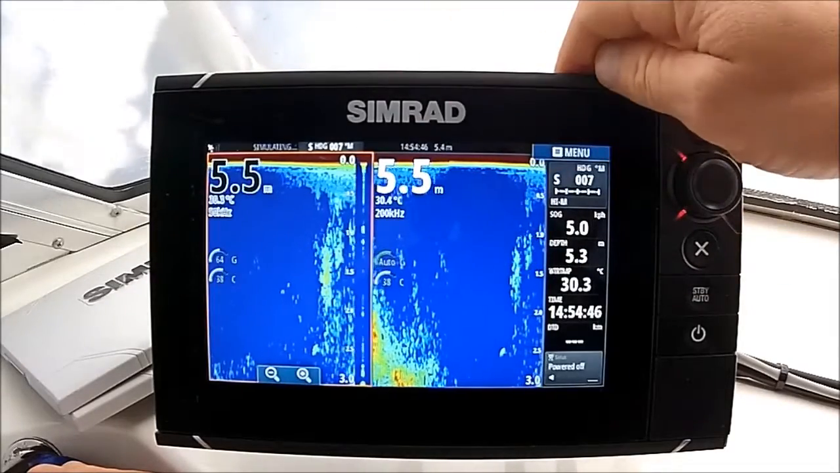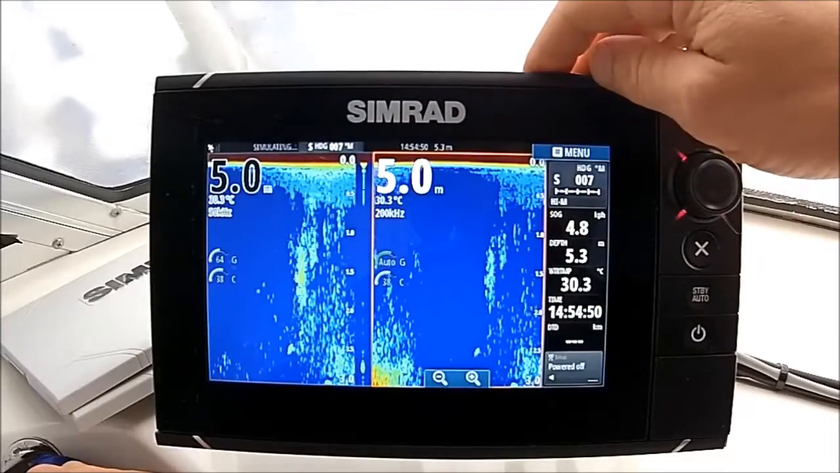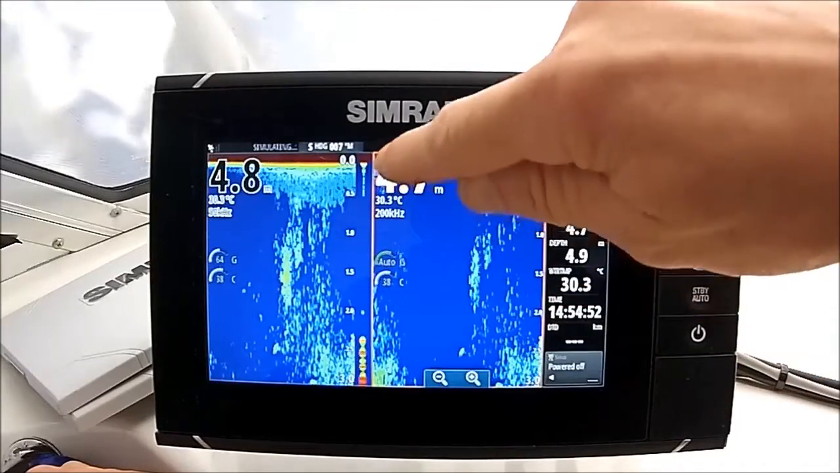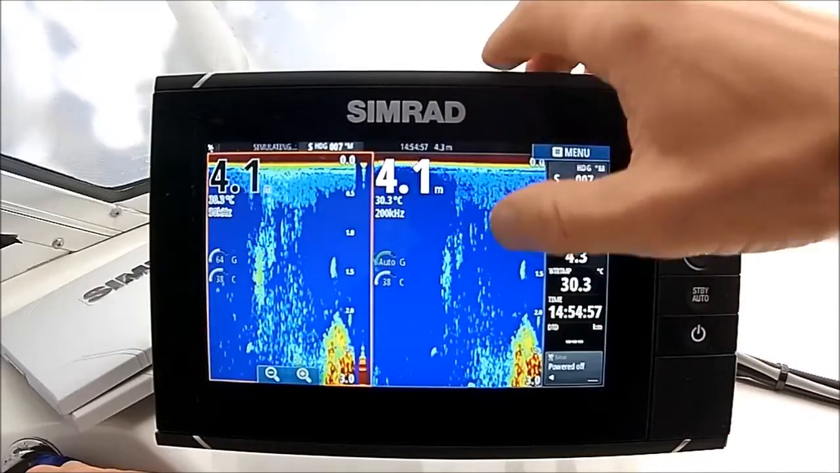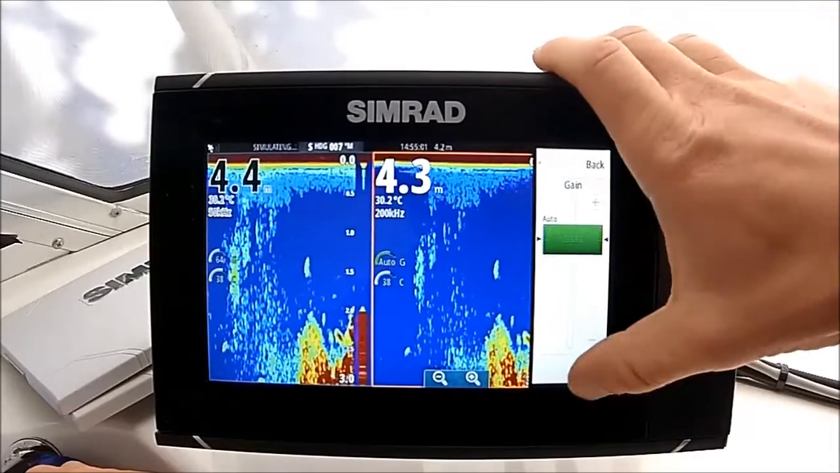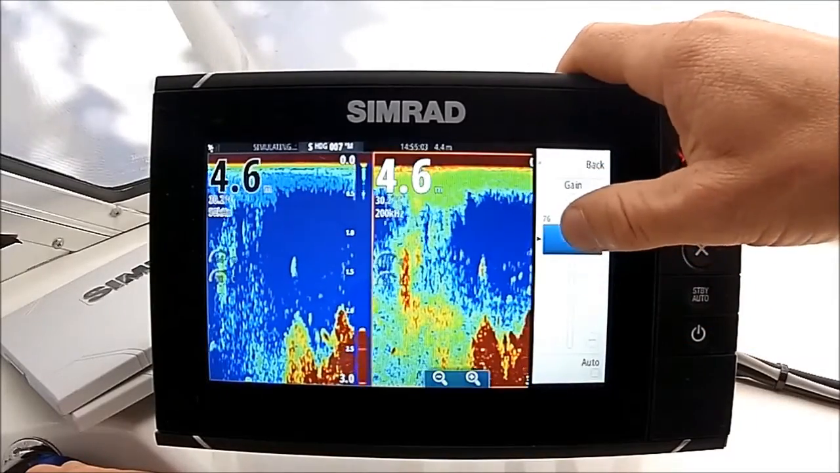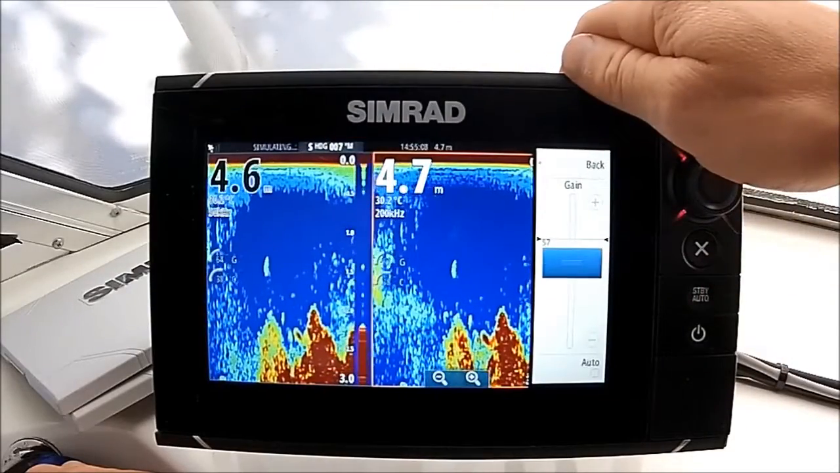Now if I wanted to do the same to high frequency 200, just clicking the screen, you can see there's an orange line around the outside. That tells you which side, which frequency you're selecting. So now I've gone here, I can go into gain. This is still in auto. I'm going to take it out of auto. I'm going to take full control. There you go, you can crank it up, drop it down. No effect on low frequency.